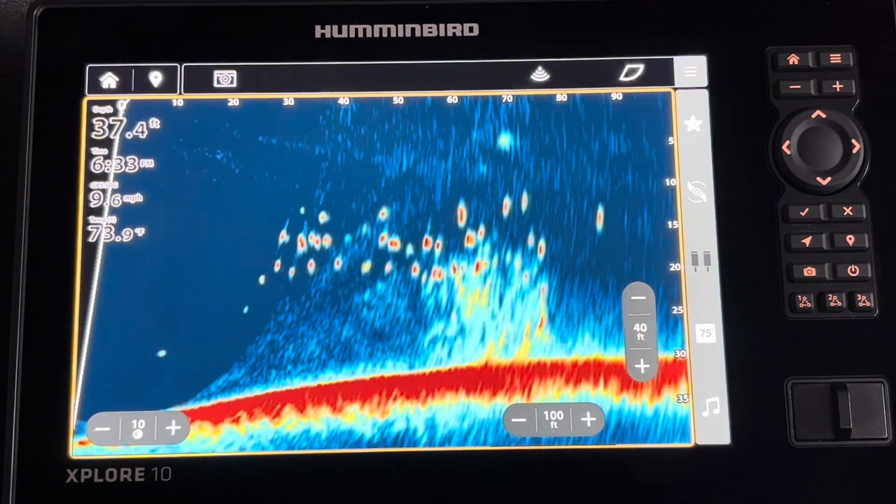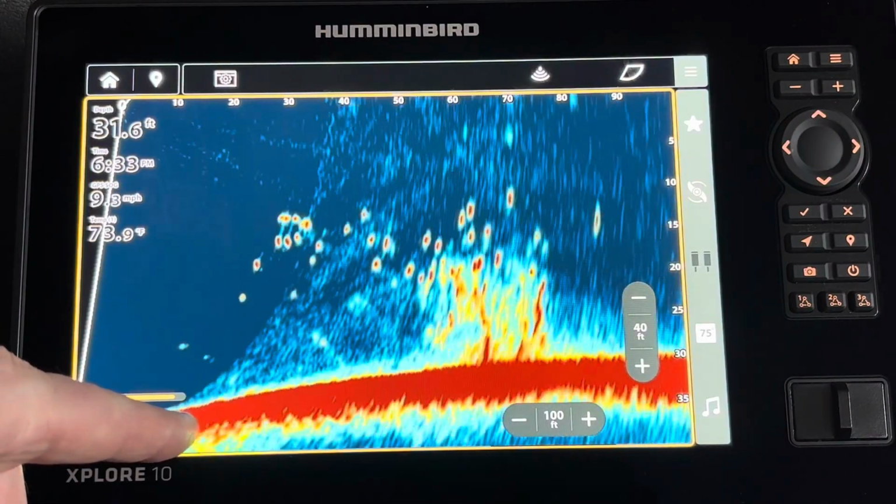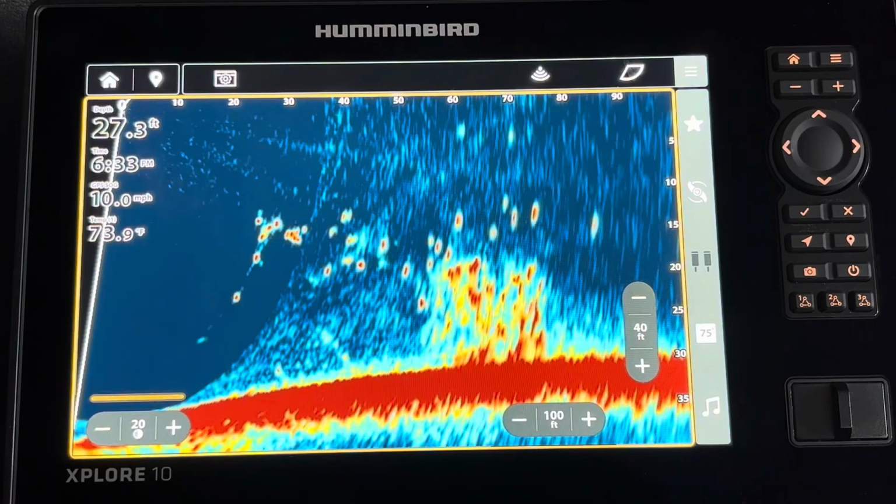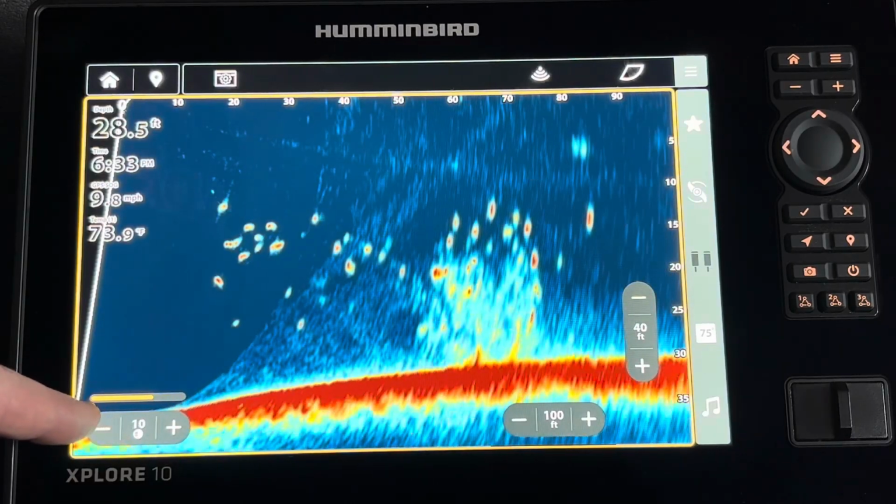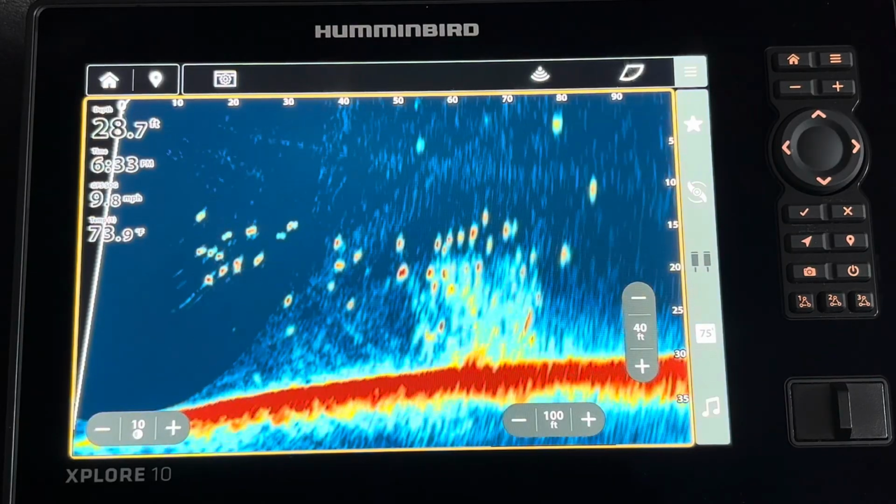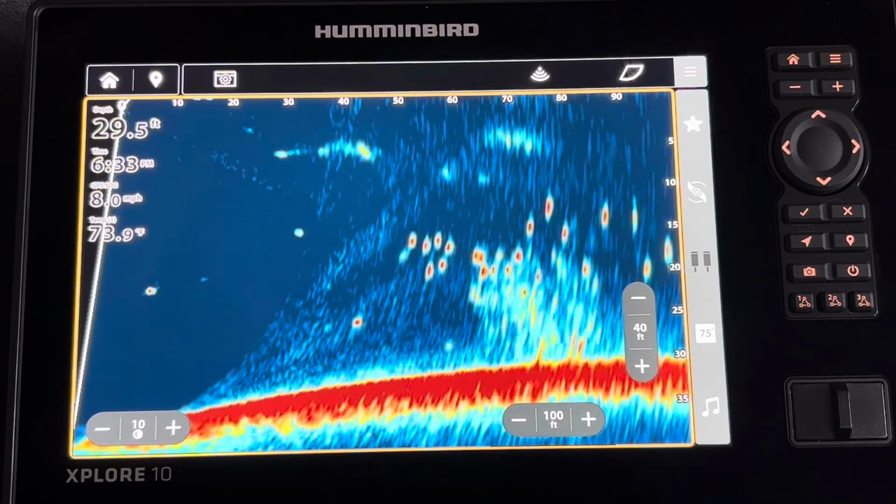If I want to adjust the sensitivity, I can just press the plus minus here, and I can jack it all the way up to 20 if I want a little hotter return. And if I want to clean it up, I can jack it back down. Remember, there's no one set it and forget it mentality. Just find a setting that works for you and that you're seeing everything you need to see, and go with it.